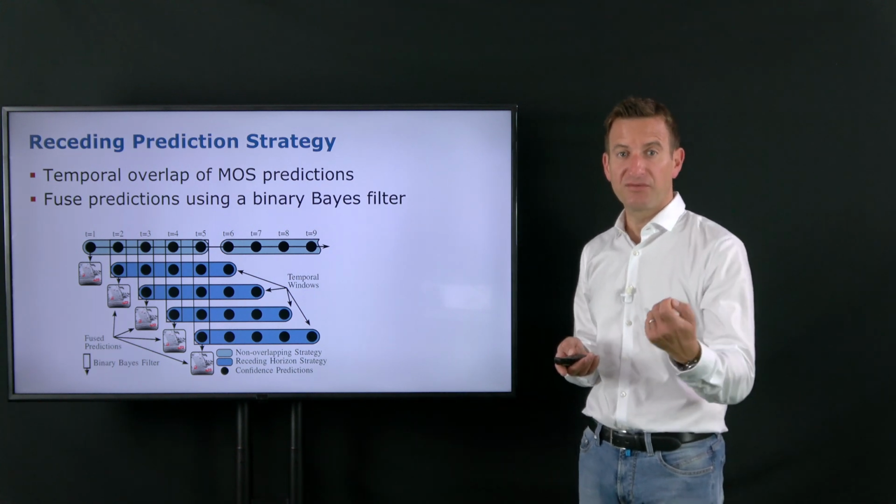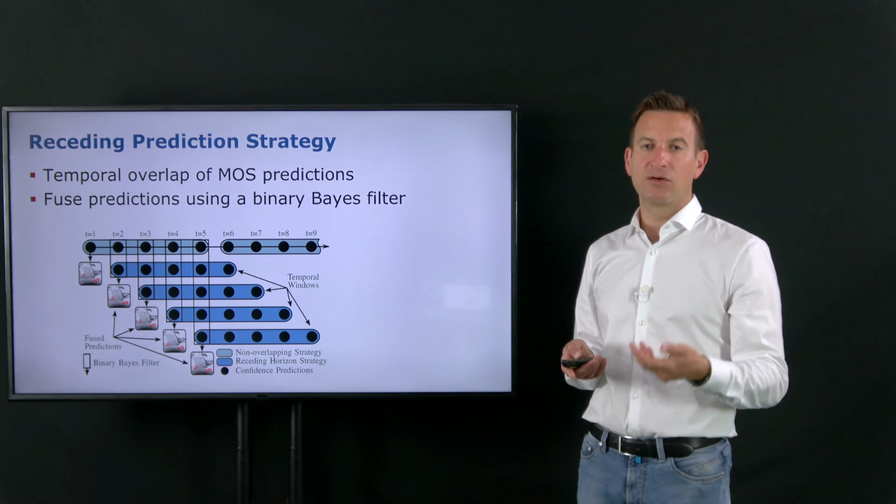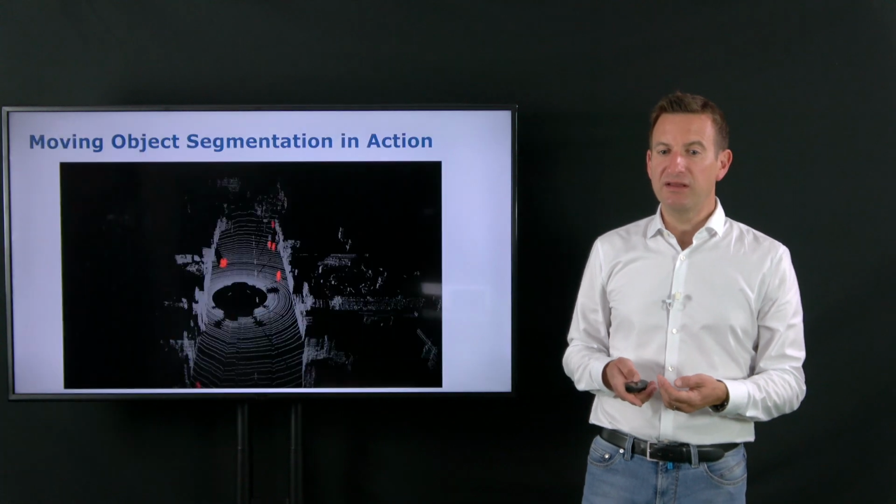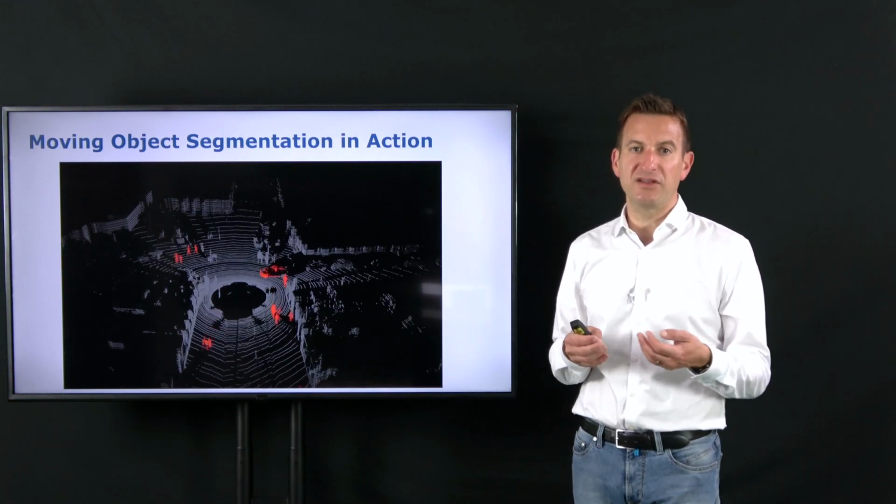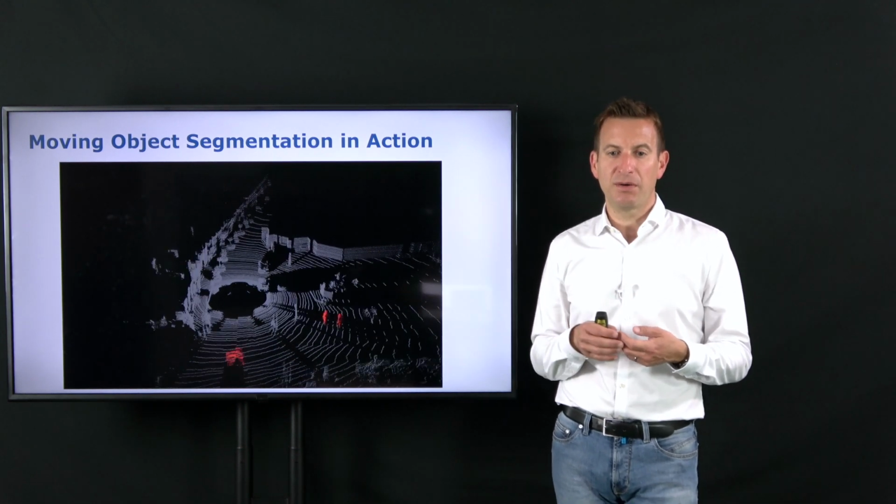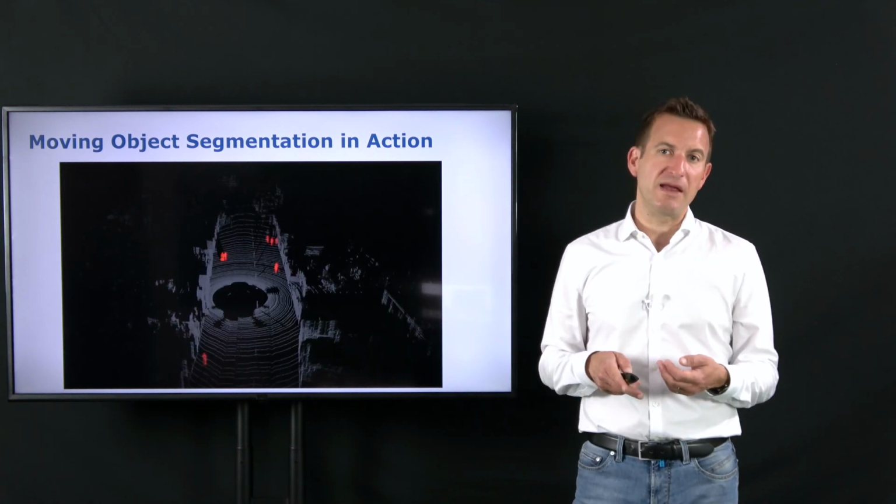So even if the object stops very briefly, it's still moving; only if it stays for a slightly longer period of time would it be labeled as a non-moving object. And just to give you an idea of how well that works, these are sequences from KITTI. Everything shown in red is basically moving. So all the vehicles and pedestrians which are moving are shown popping up in red over here, and the rest of the scene basically stays in gray.